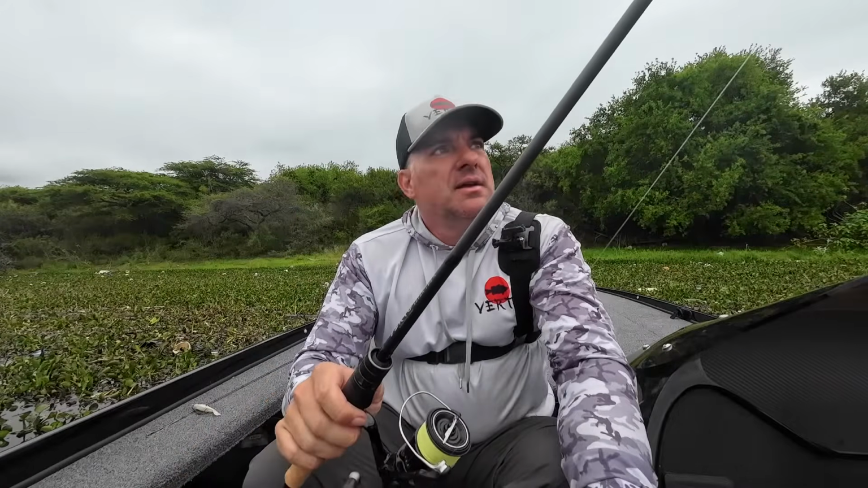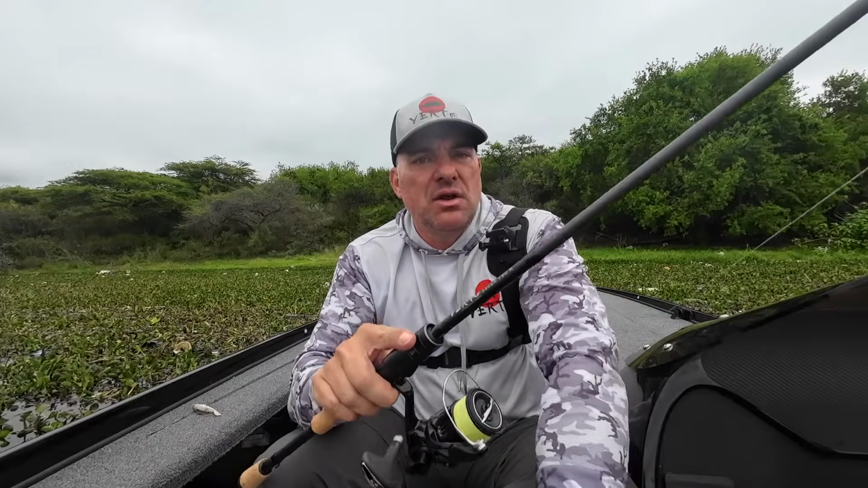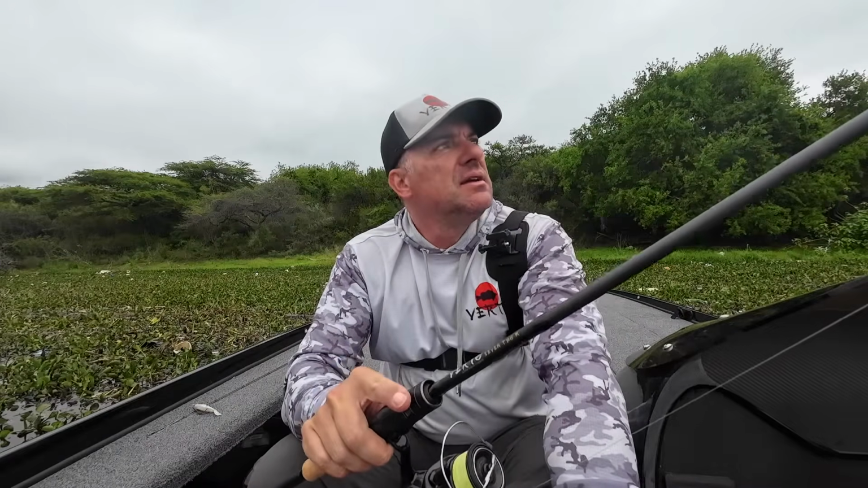So I've got a spinning setup. This is a 7'2" medium action Verto high quality spinning rod. If you've got that, pull it out. The Pesca range has a lovely drop shot shaky head rod that'll be ideal for this as well. It's inexpensive, good quality, and comes with a nice warranty as well. So you can check that out.